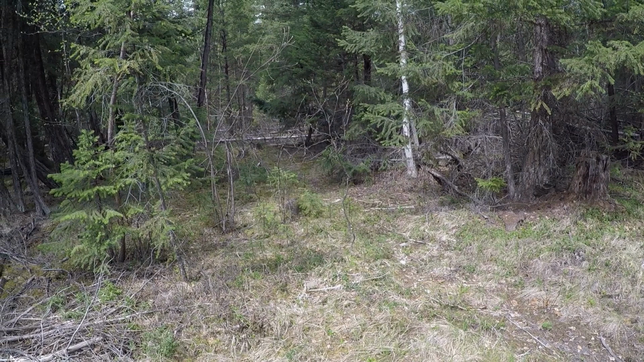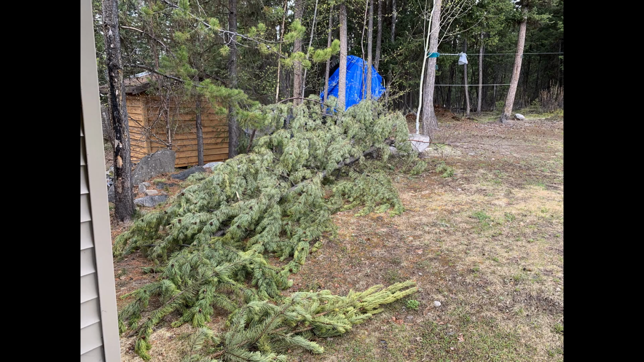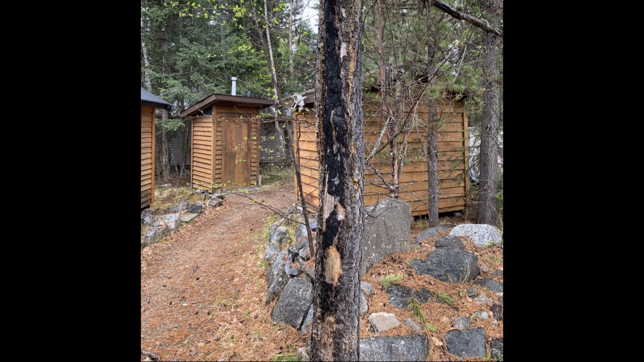Very extreme temperatures, up to minus 30, snow, wind, rain. Basically, the weather was just horrible. I actually came back to open up my property there, and there were trees down. There was quite a bit of damage from some storms that came through there during the winter. But we did catch some awesome footage.